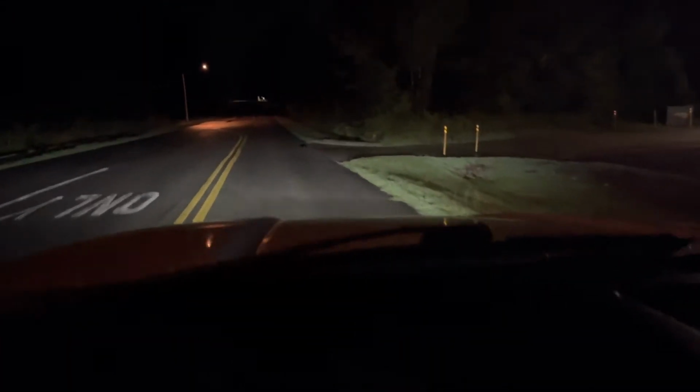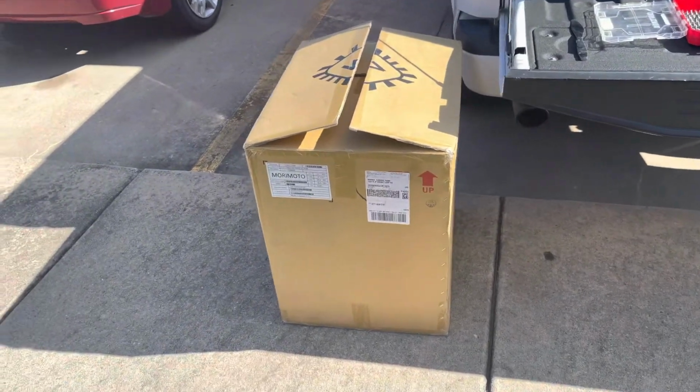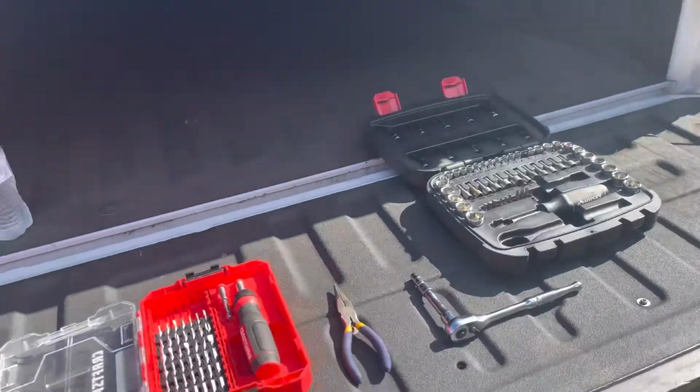Sounds good. Appreciate it. Alright, so we got the lights in. Both the lights are in the same box, and we're getting ready to start the install on those.